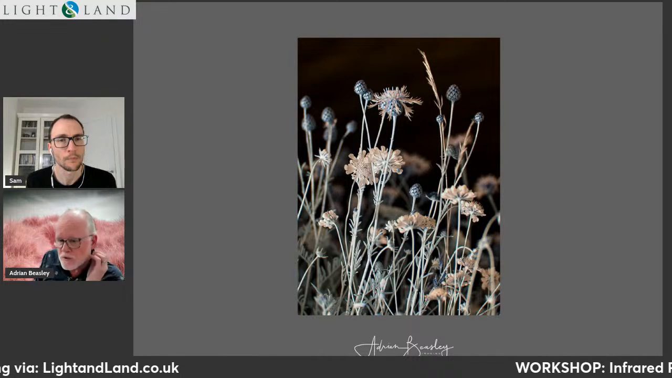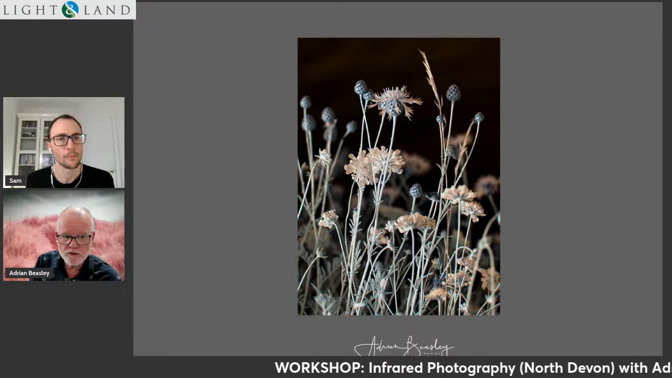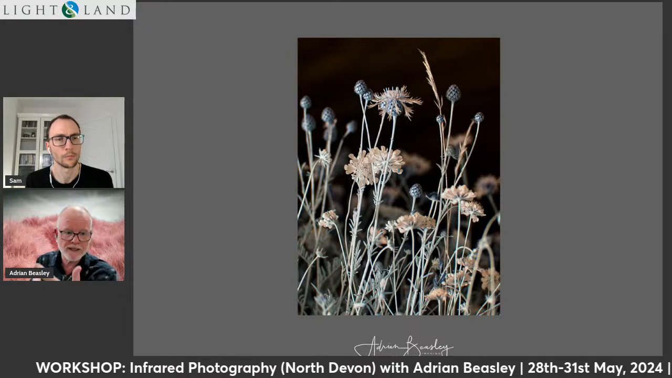Yeah, so in digital, with film, the problem was focusing, if you tried to do this sort of shot, because the infrared light focuses differently through the lens.